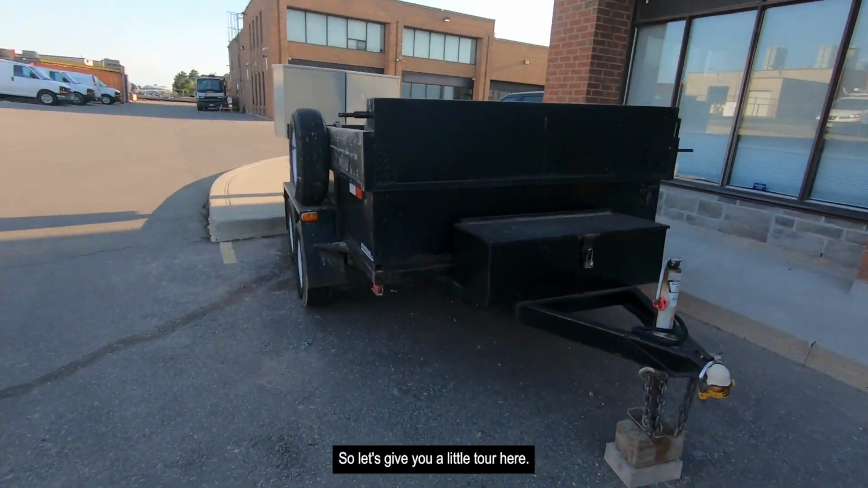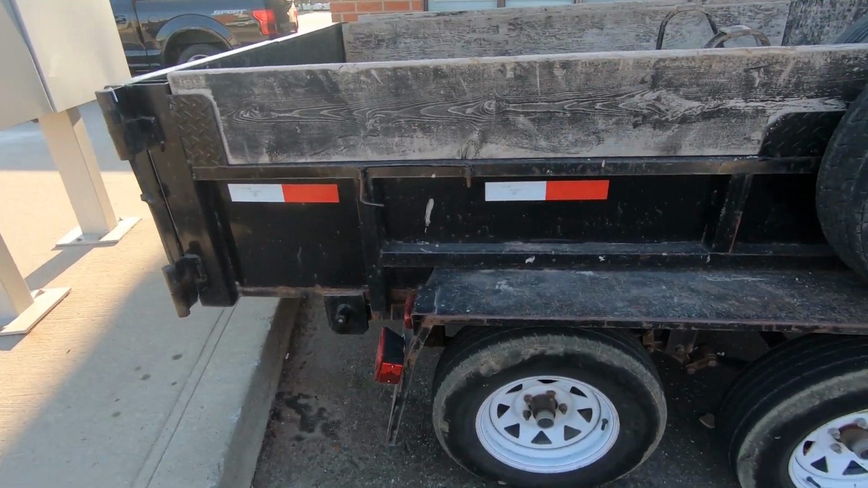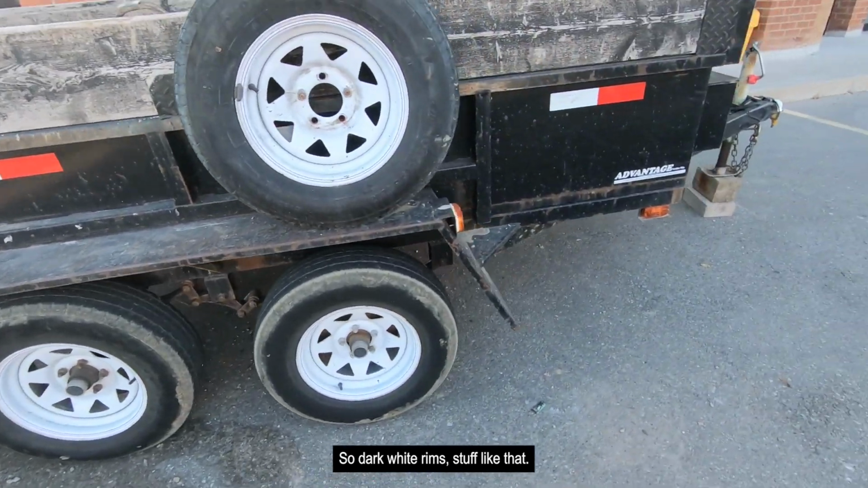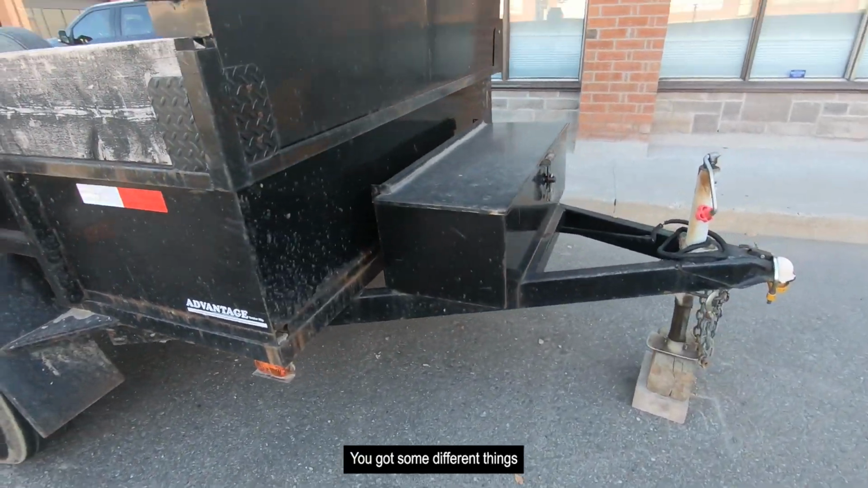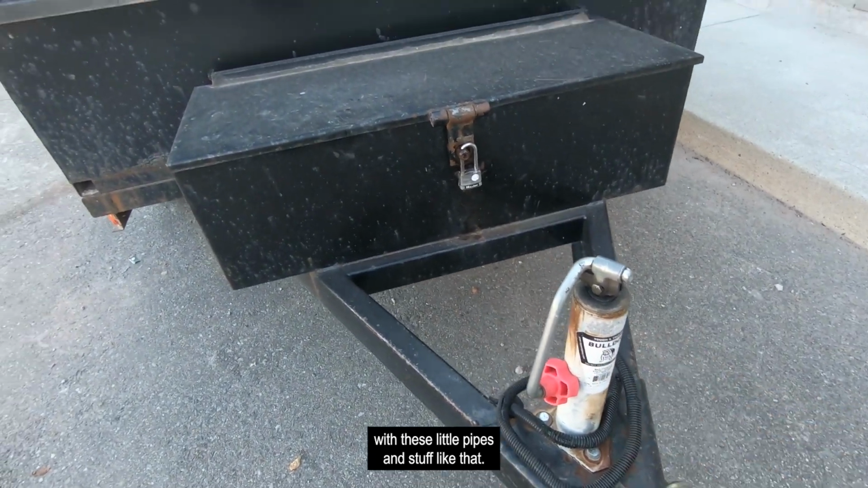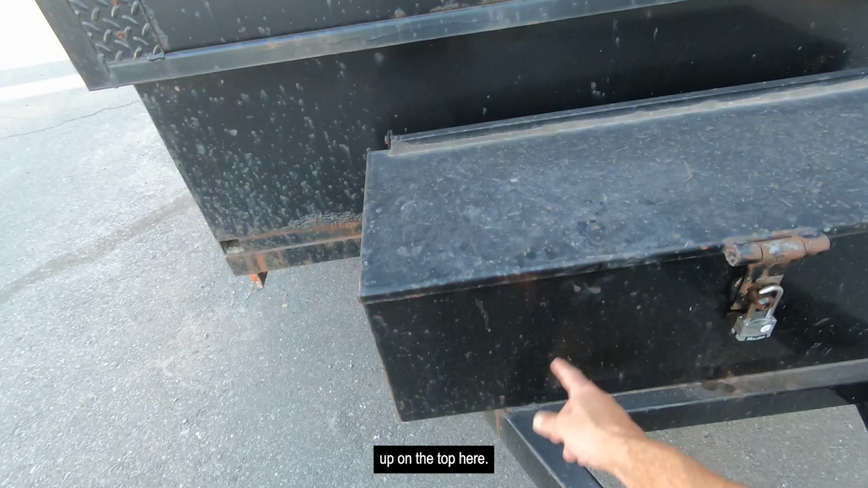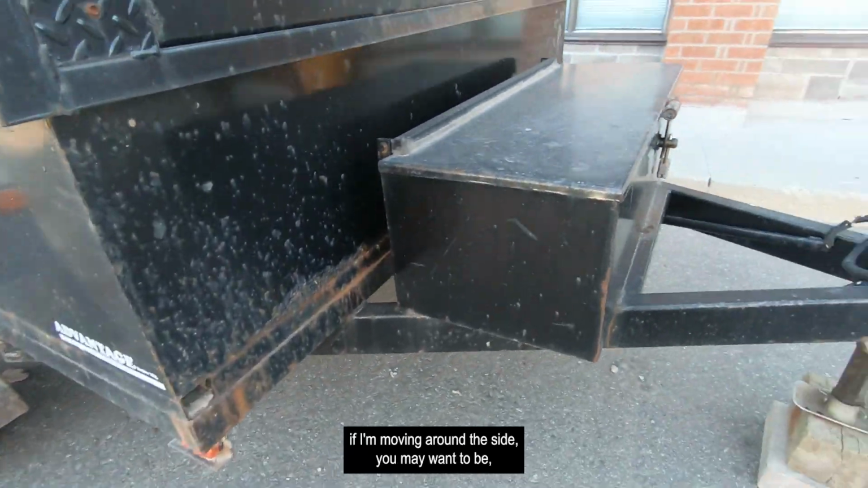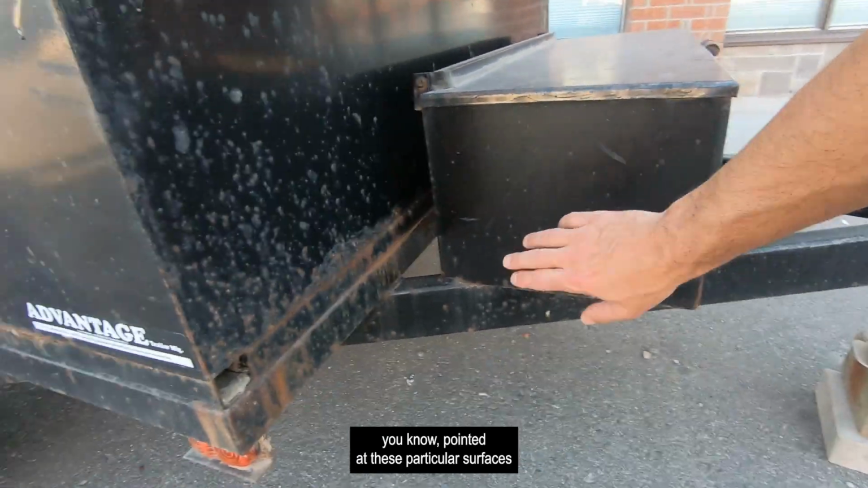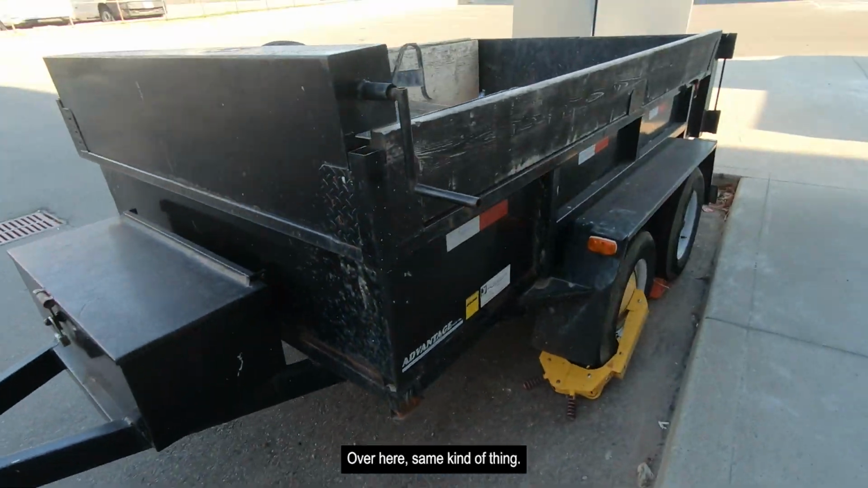All right, so let's give you a little tour here. What you got is a trailer, okay? Dark, white rims, stuff like that, not too bad. You got some different things going on here. Sometimes you need to be careful with these little pipes and stuff like that. You got these surfaces that are black, so you want to be able to point the sensor up on the top here, sometimes at the front. If I'm moving around the side, you may want to be pointed at these particular surfaces if you're really interested in picking them up. Over here, same kind of thing.